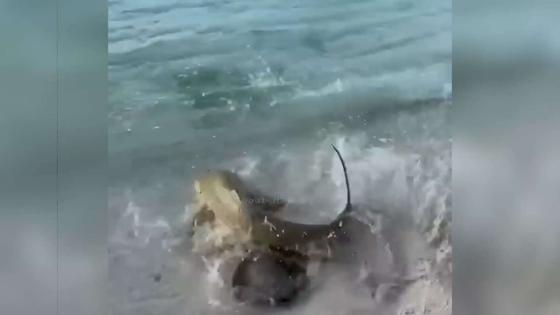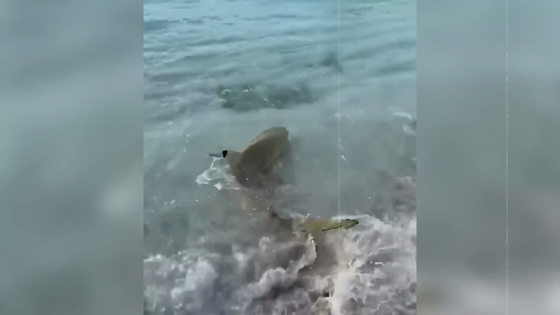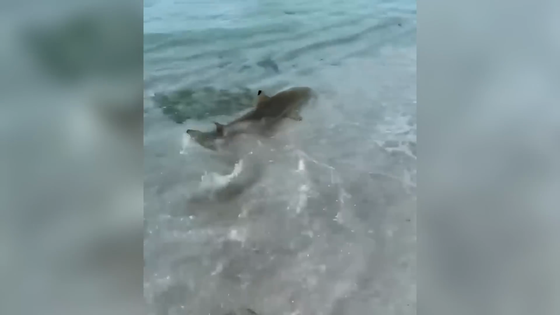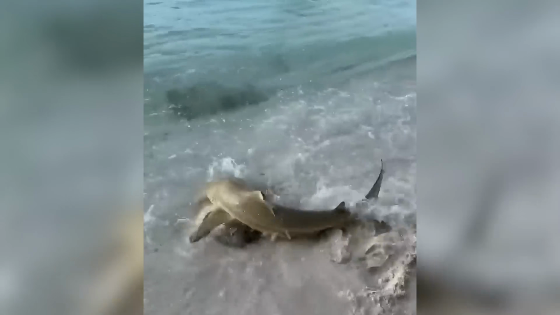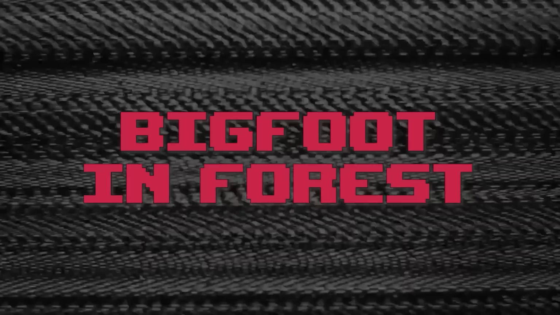The thornback ray puts up a fight, and there are moments when it looks like the shark might succeed, but the ray manages to wriggle free time and again. After several attempts and no success, the shark eventually gives up and retreats into deeper waters. The whole spectacle is witnessed by beachgoers who cheer on the resilient ray. If I were there, I'd definitely be rooting for the ray too.